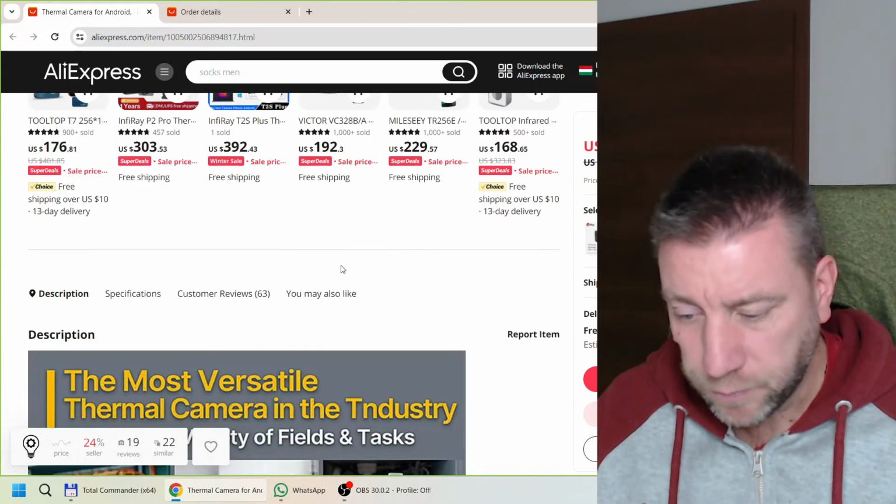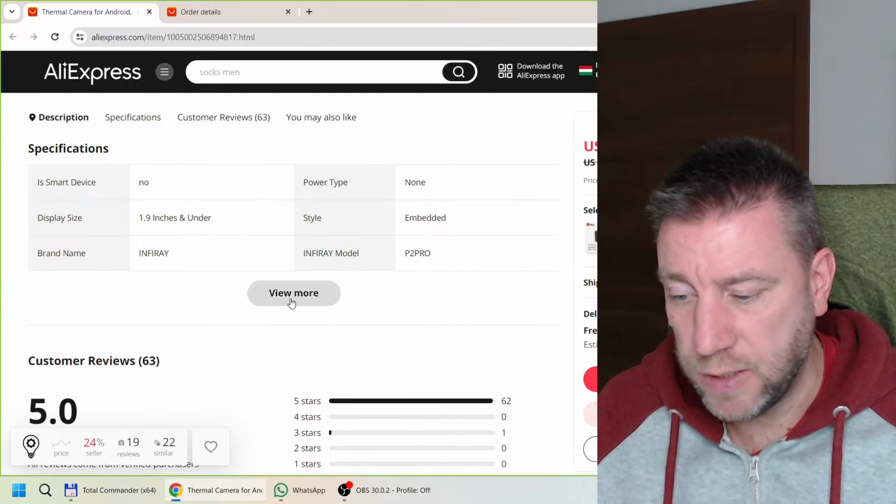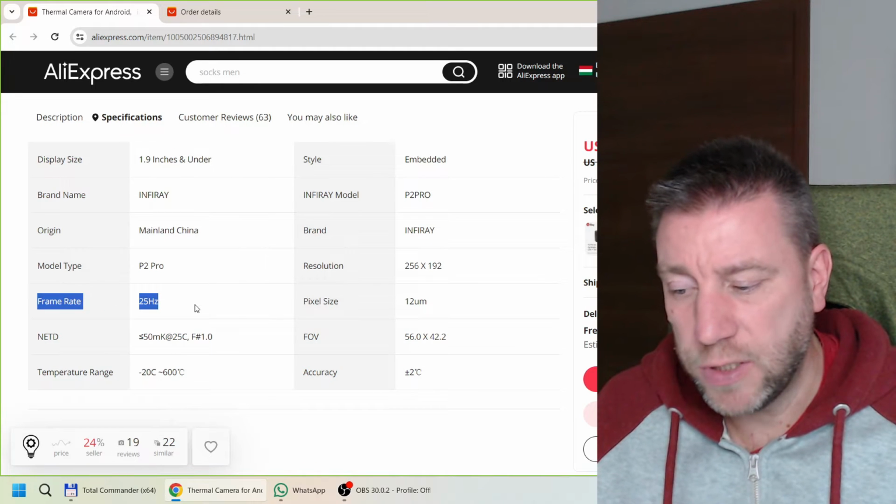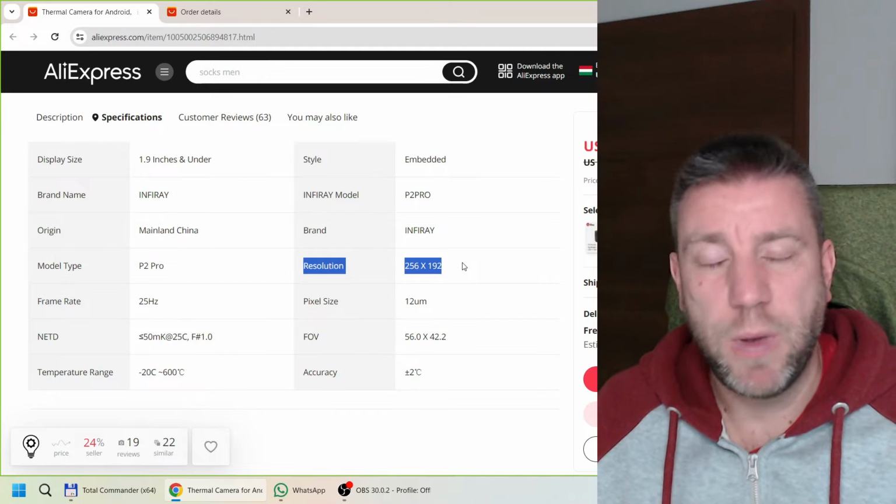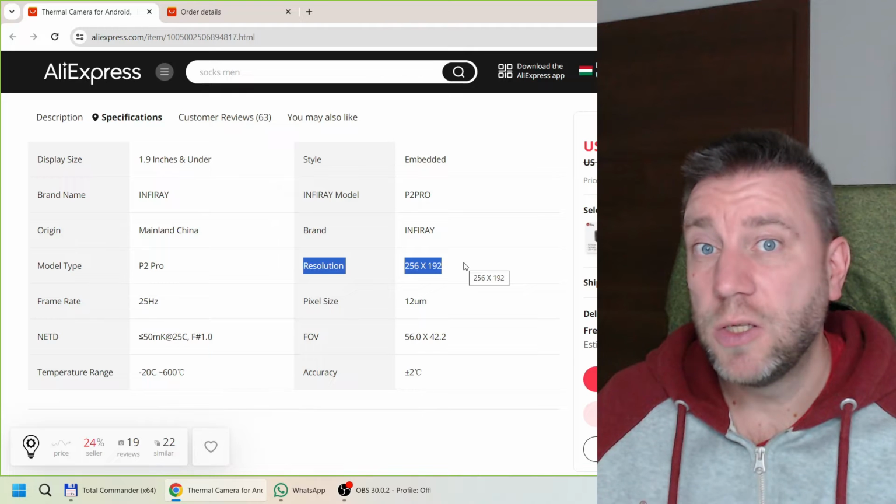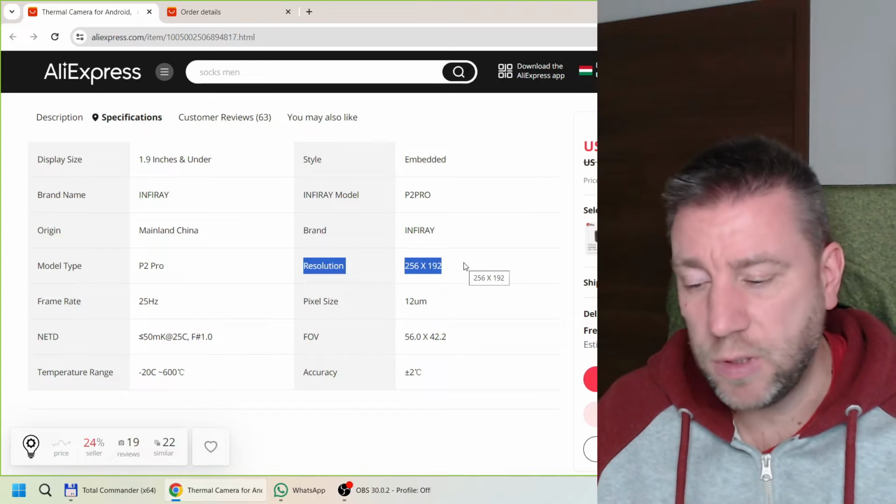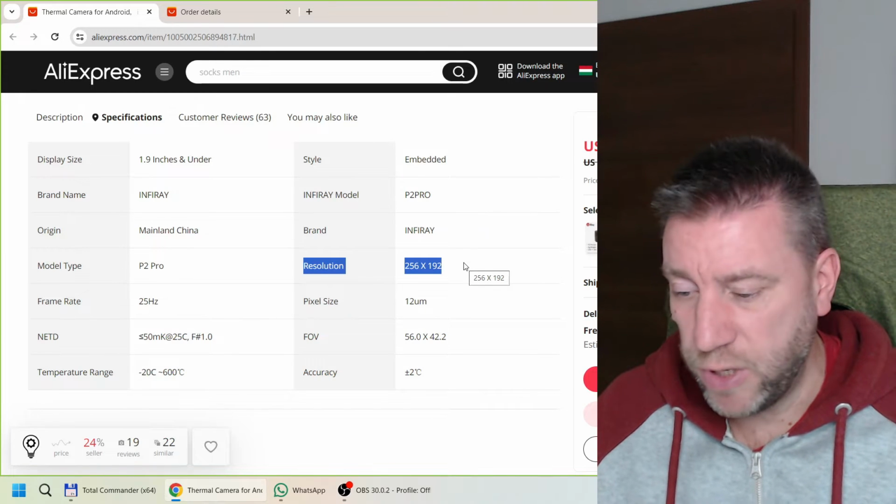The reason I quite liked this product, and that was also mentioned in one of the videos that I looked at, is that it has a frame rate of 25 Hertz and a resolution of 256 by 192. I think that's considered a fairly good resolution, and it's almost as smooth as a normal video recording. Sometimes it stutters, as you will see in the examples, but still it's pretty good.